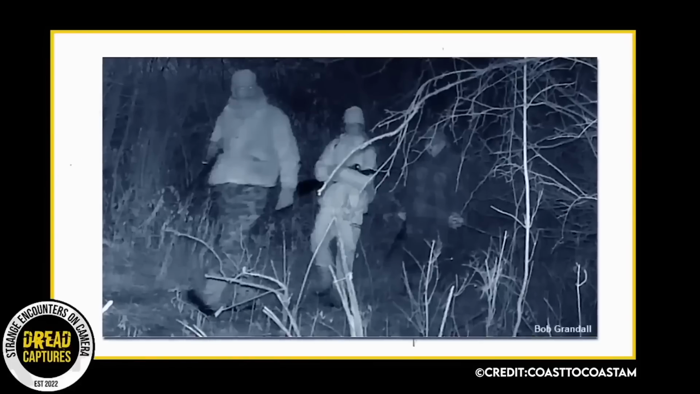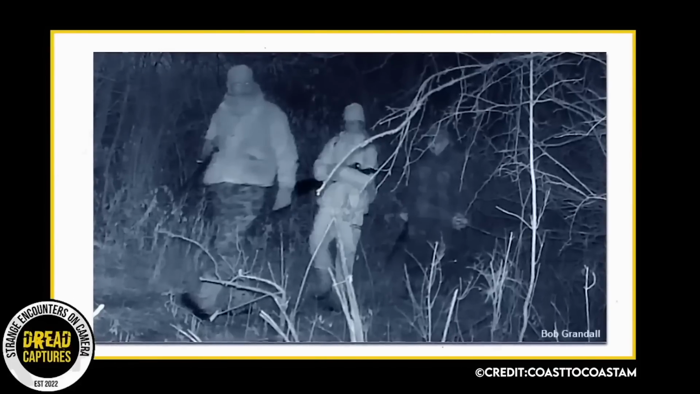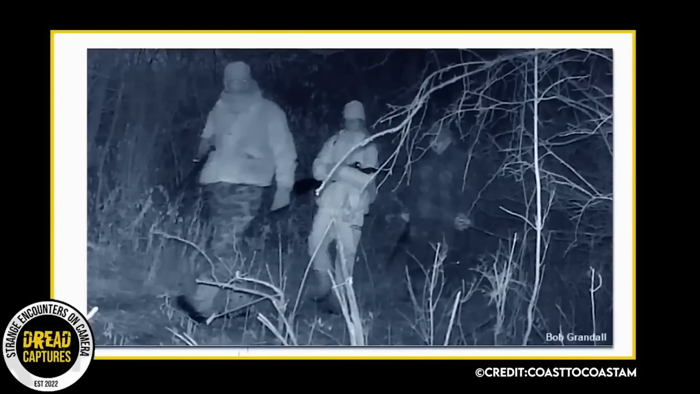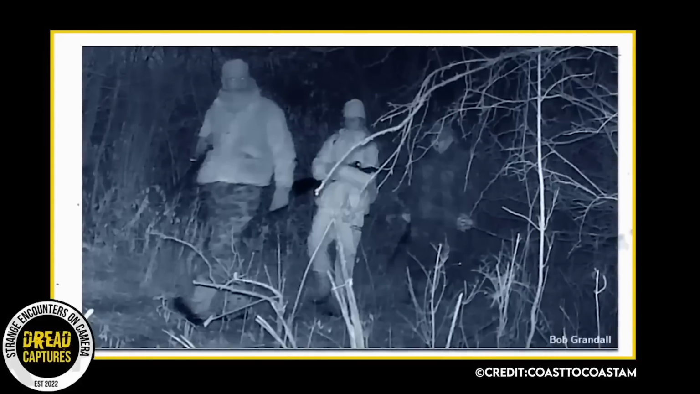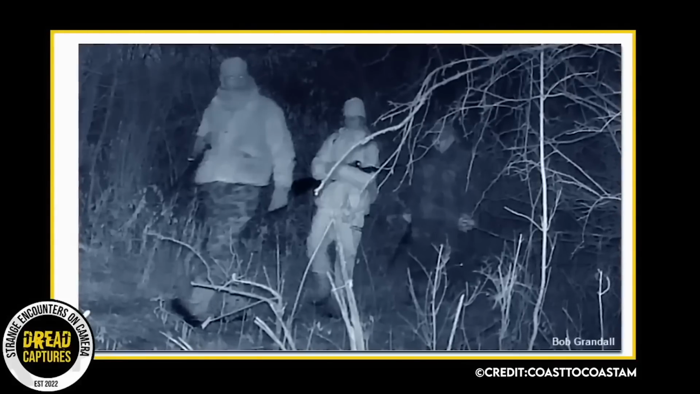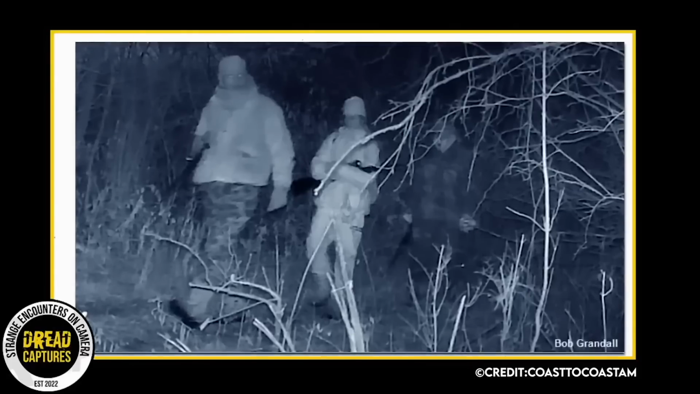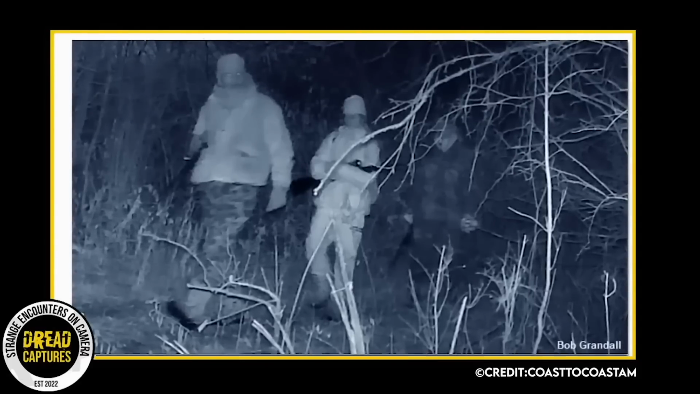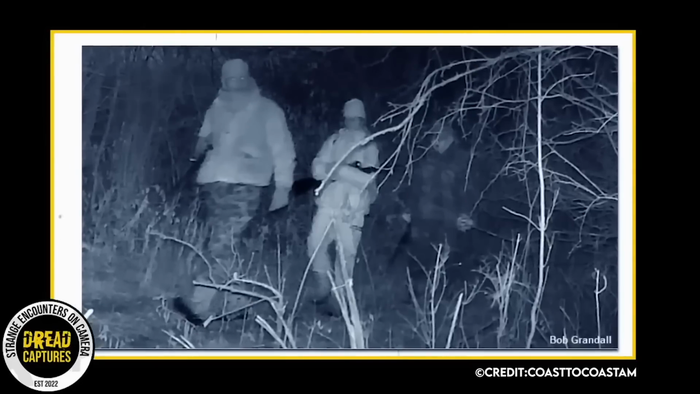An eerie photograph from a trail camera in New York State shows what appears to be a ghostly figure following a pair of hunters. Shared with Coast to Coast AM by Jesse Grandel, the chilling image was captured in December of 2021. Her husband Bob and their daughter were out hunting on their property in the community of Savona. The unsettling photo went unnoticed until last week when he was going through his trail camera pictures from the past few years and noticed the spooky translucent figure walking behind them.